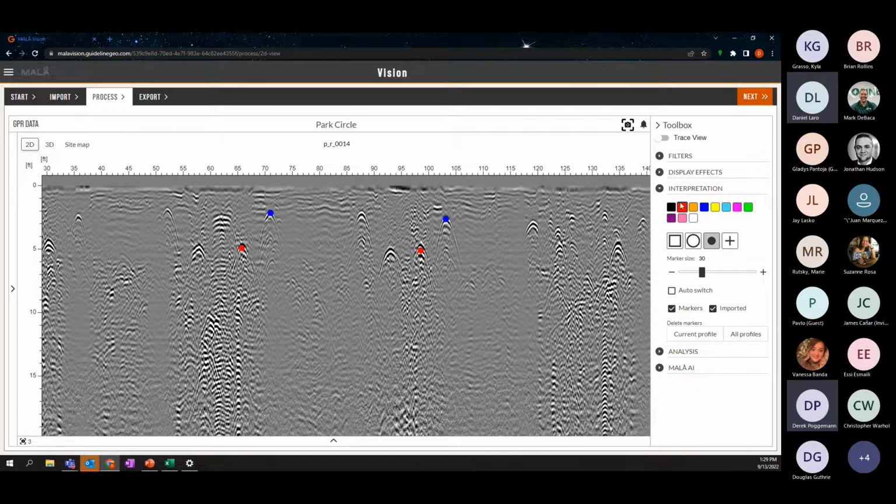Next, we have interpretation. This is where I can add in markers myself, but if I've put markers into the controller app when collecting data, like I've done here, they will automatically import in. If I wanted to add in some more markers, I can do that right here. If you hover over them, you can see that they also give you the industry standard for what that color means. We can change the type of marker, change the size of the marker, switch markers on or off, delete them, and do a lot of different things with those markers there.